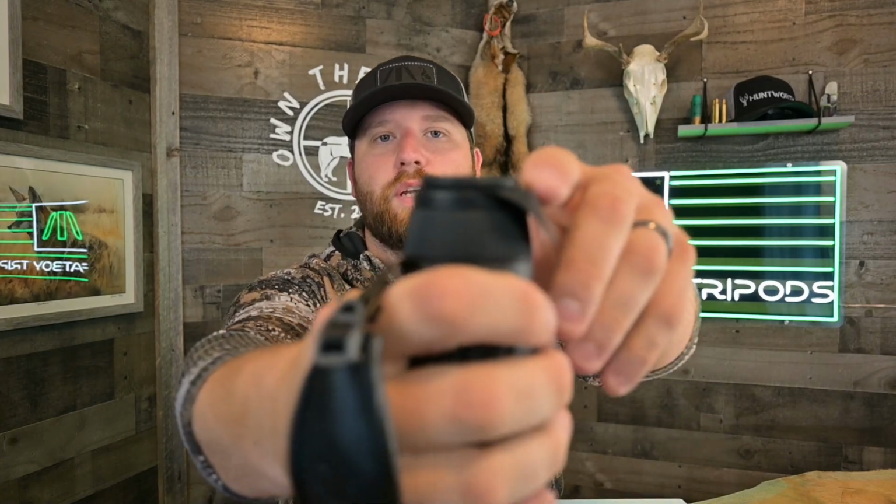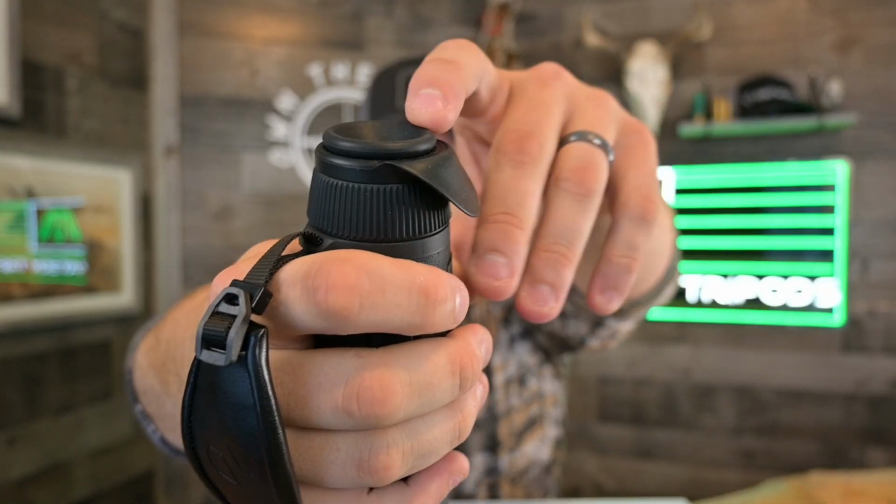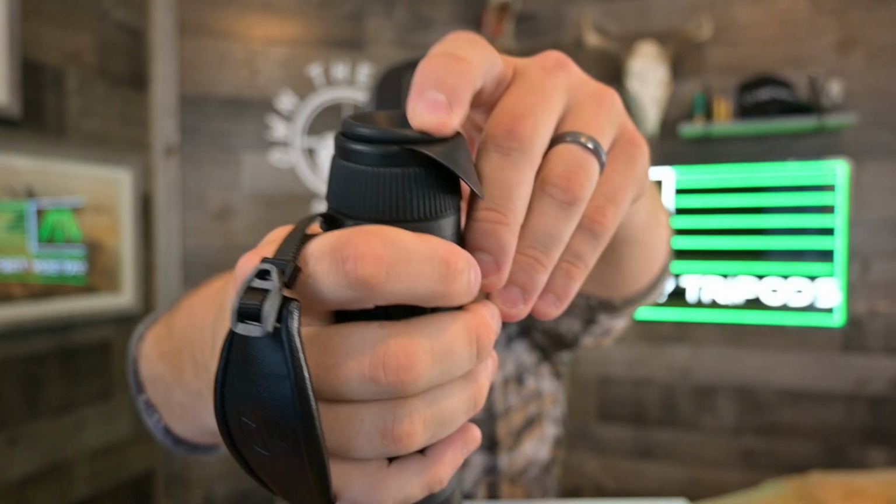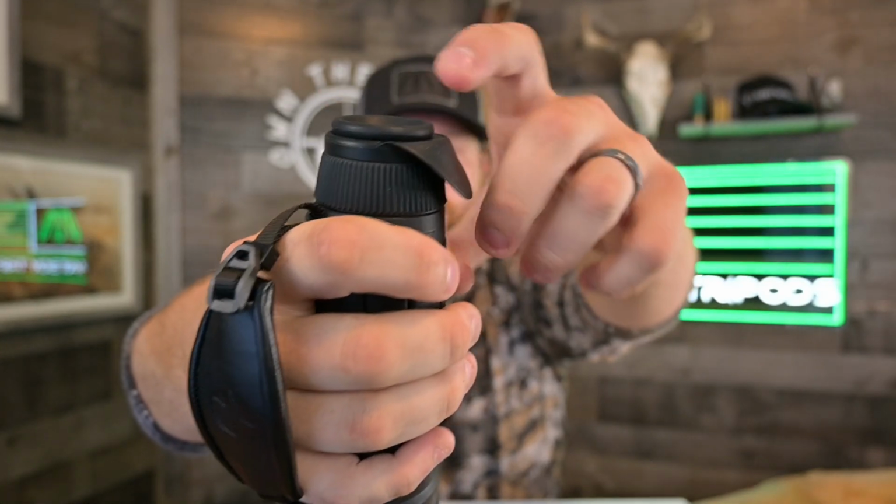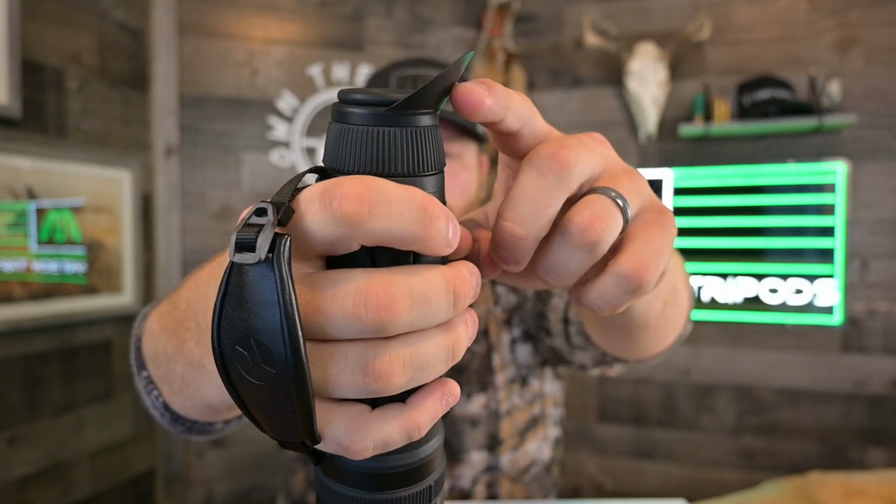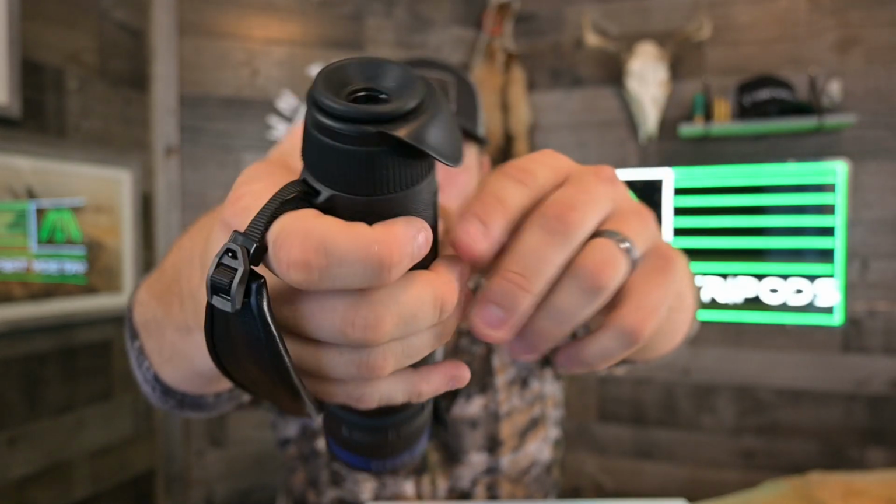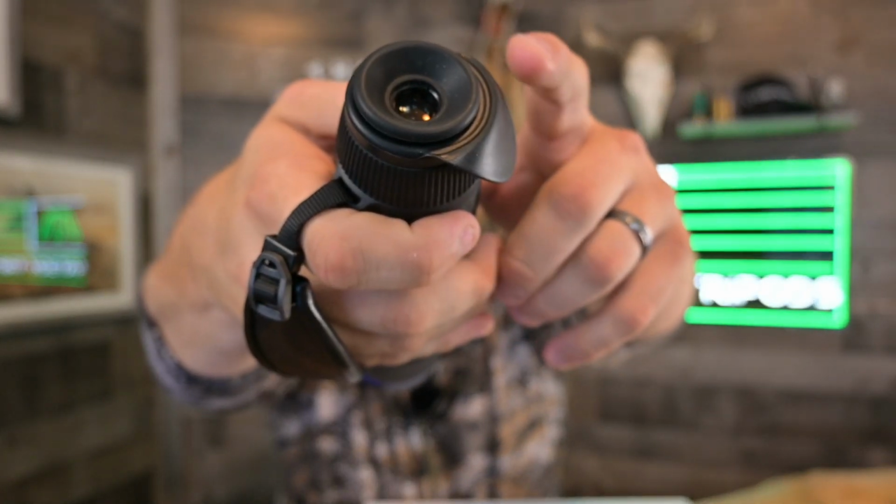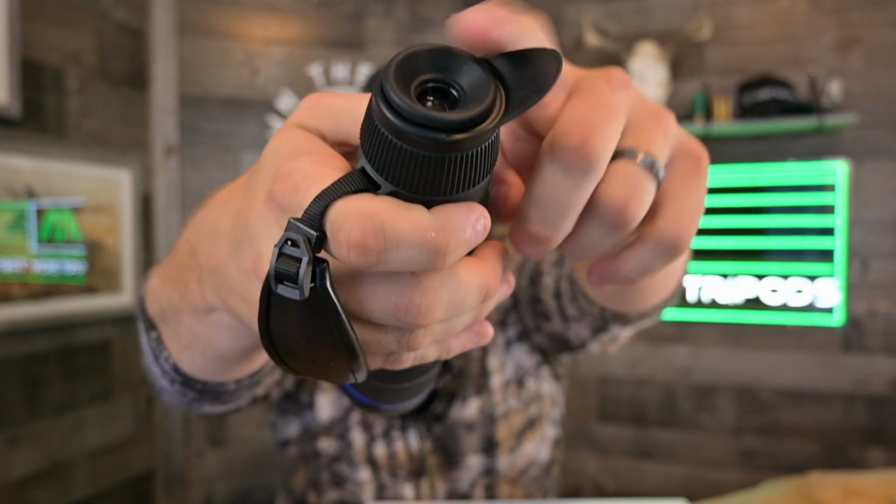So this eye cup here, this is something kind of new that they've done. They've got this raised protruded section here, and it is very comfortable. It's actually kind of squishy. I don't think many people can tell, but that's actually pretty squishy. It's pretty comfortable against the eye. And then you've got this flap right here, and you can either put that down, and Pulsar put an actual notch in the flap so that it'll stay down,